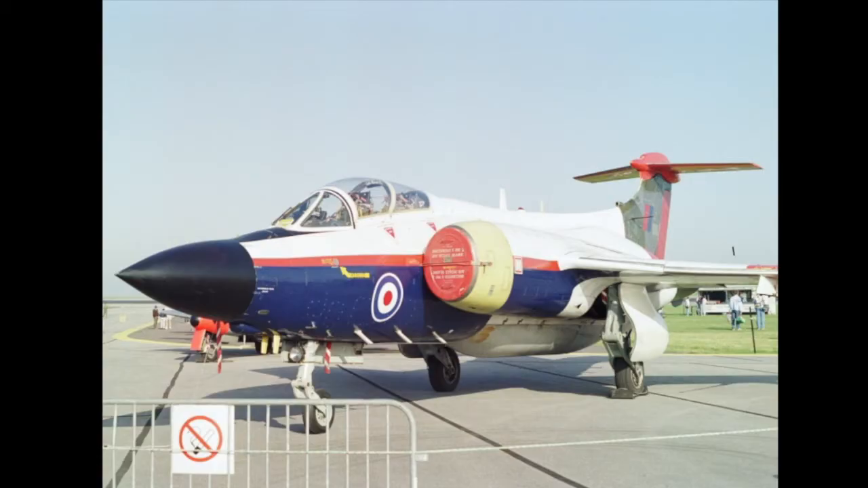Finally, let's take to the air in a Blackburn Buccaneer aircraft which has been modified for night flying. Here's a photograph of a Blackburn Buccaneer, which was the Royal Navy's main strike aircraft, for many years operated on and off aircraft carriers. The modification was to remove the nose cone, the black nose cone you can see, and to replace it with one which had a thermal imager fitted.